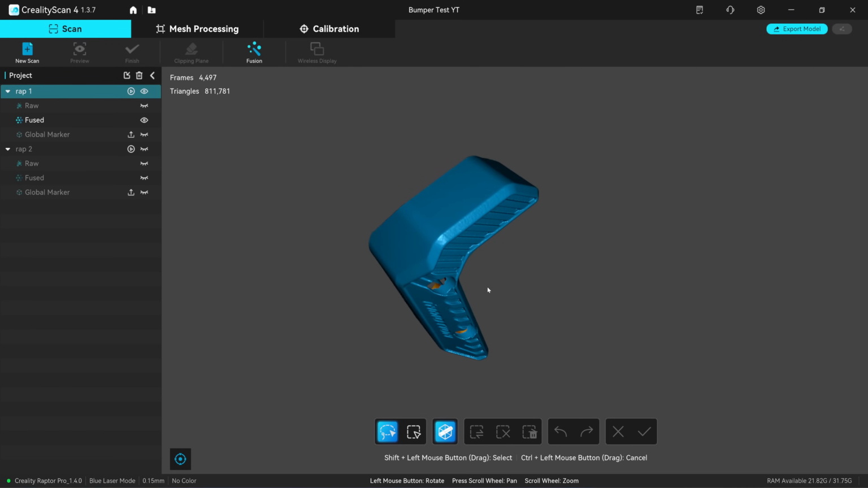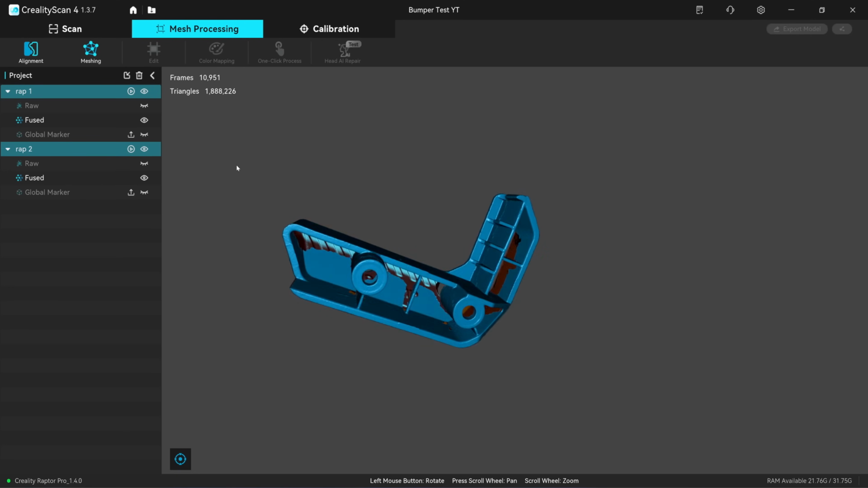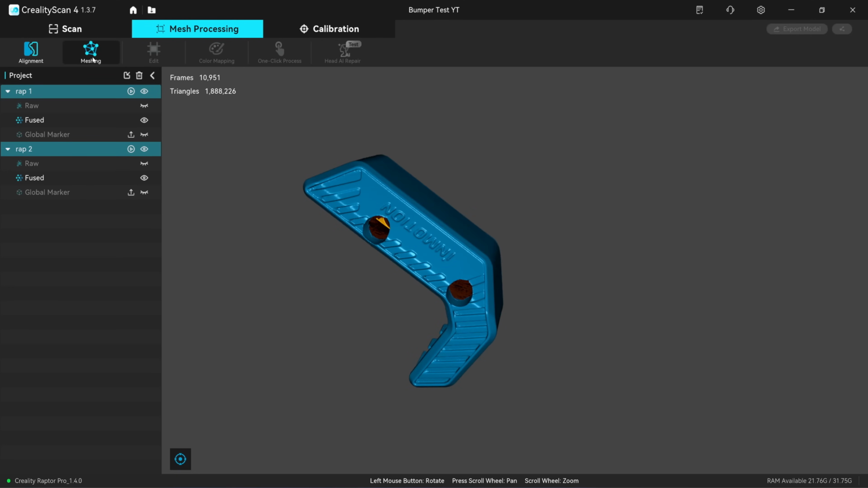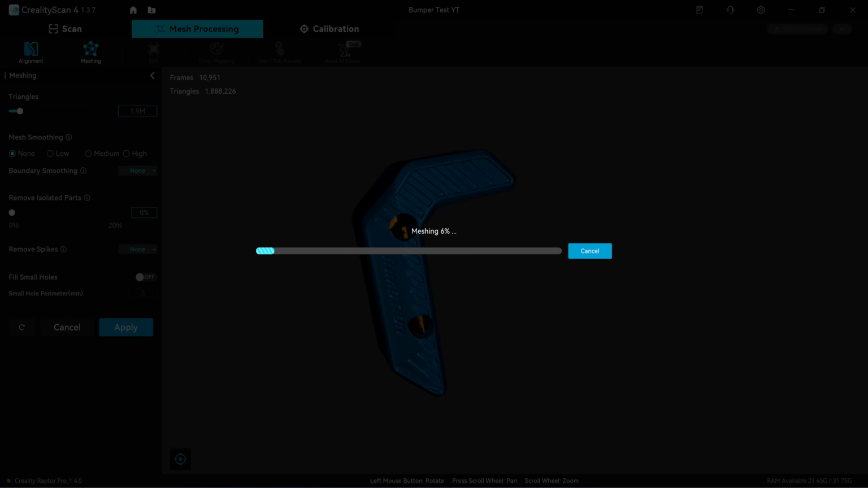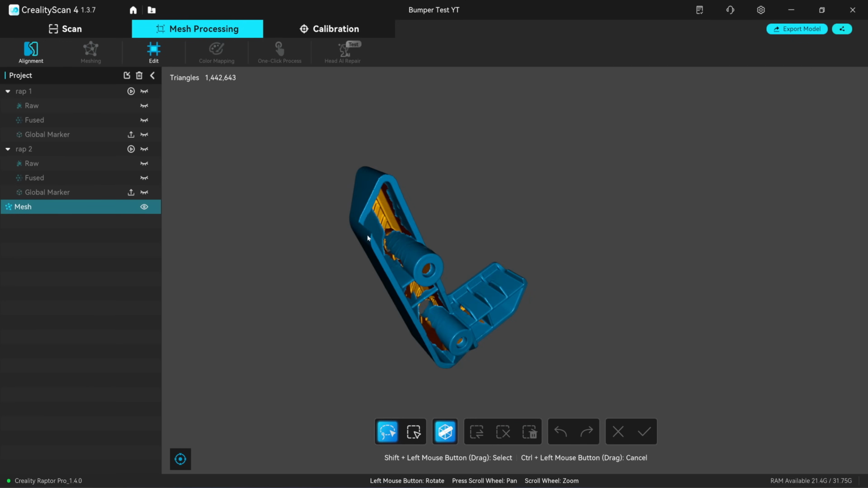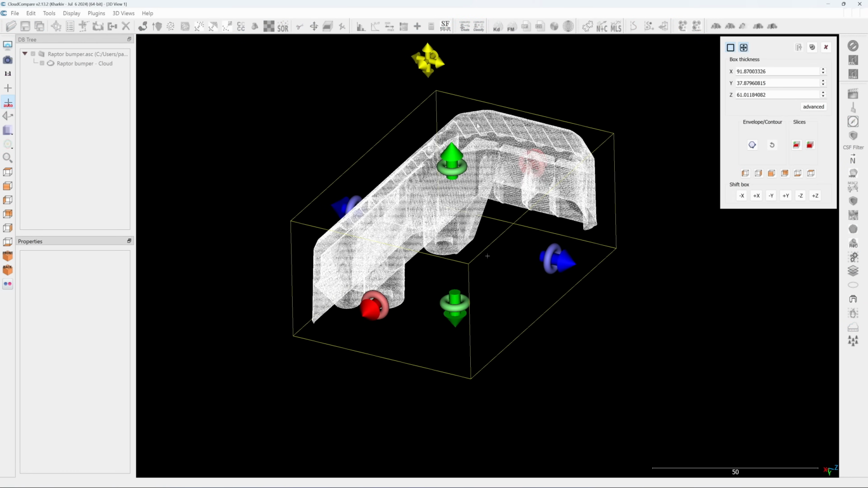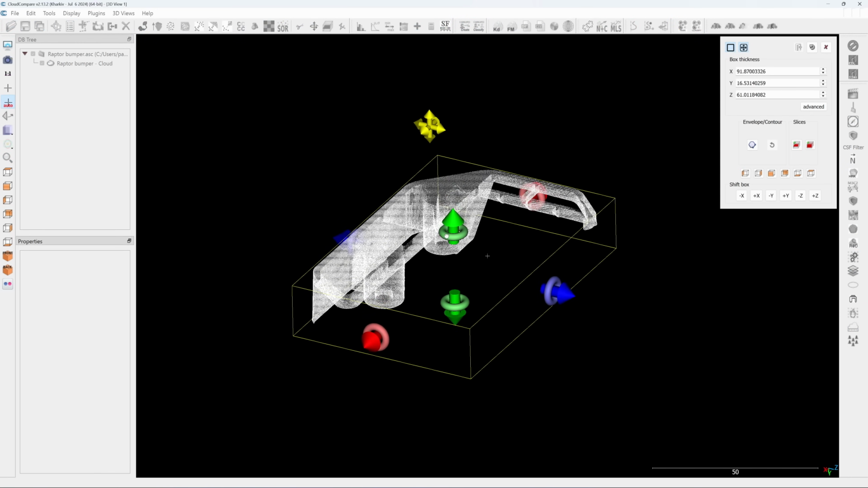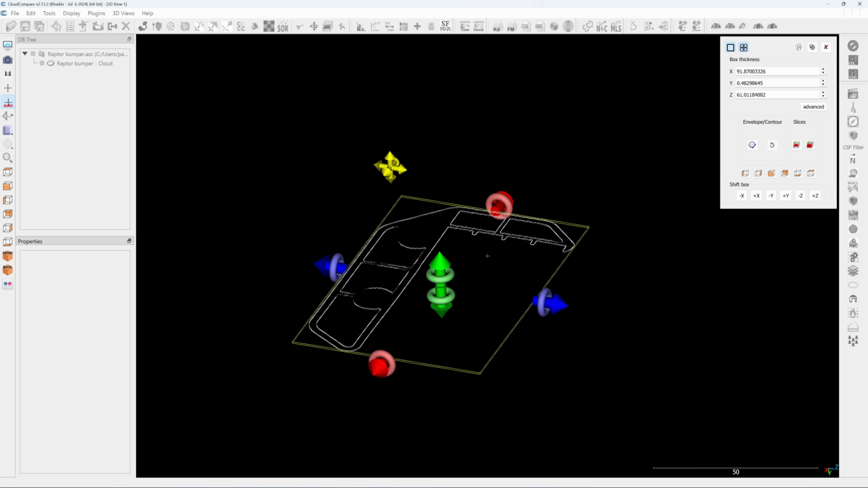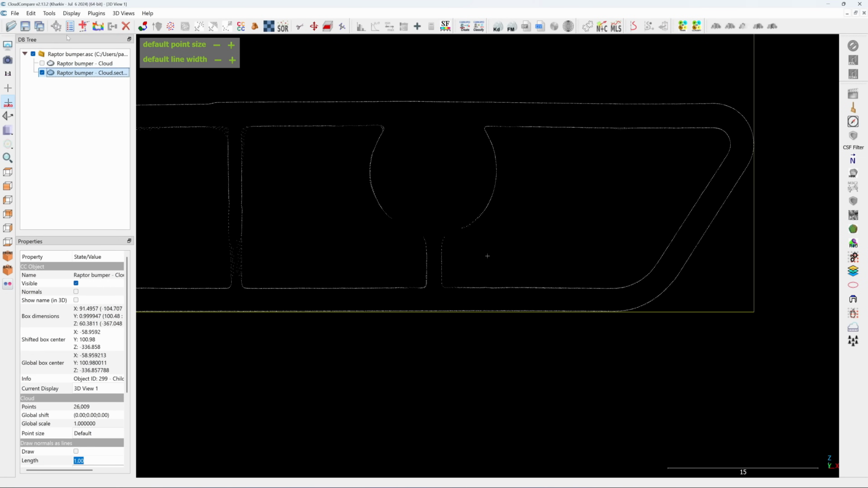Okay, let's merge them together. So I'm going to mesh this one, 1.9 million. Okay, this is the mesh result from the Laptor. Okay, there's a point cloud from the Laptor scan into a thin section, about 1mm. And I'm going to measure the dimension for the accuracy test.